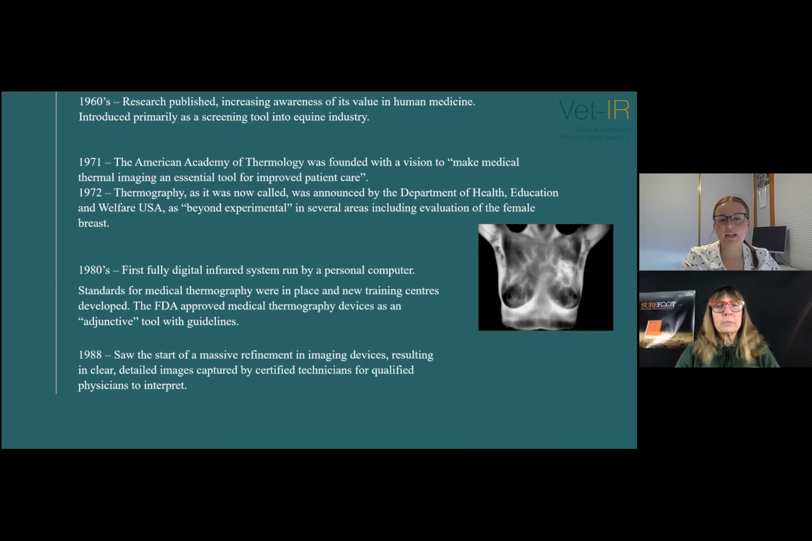And then in the 1980s, the first fully digital infrared system run by a personal computer was introduced. This was a key milestone, as prior to this, the images were in black and white and the user was required to physically colorize the segments. It also allowed for image and data storage and analysis. During this time, standards of medical thermography were in place and new training centres were opened for physicians and technicians. And the FDA approved medical thermography devices as an adjunctive tool with guidelines.